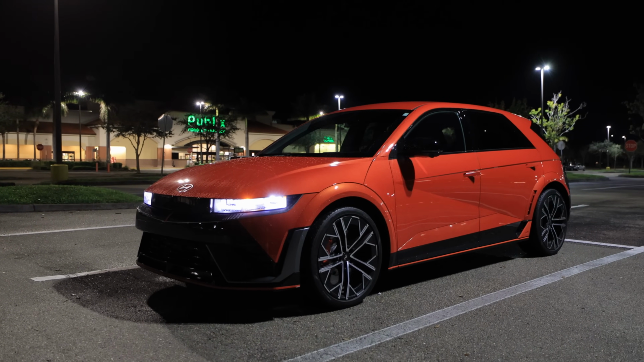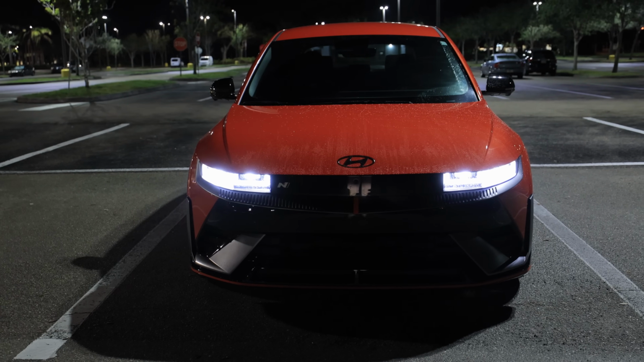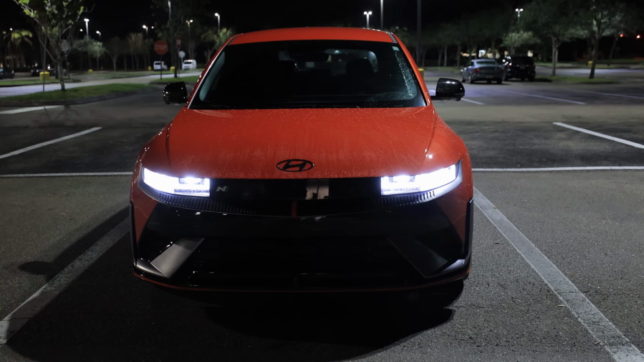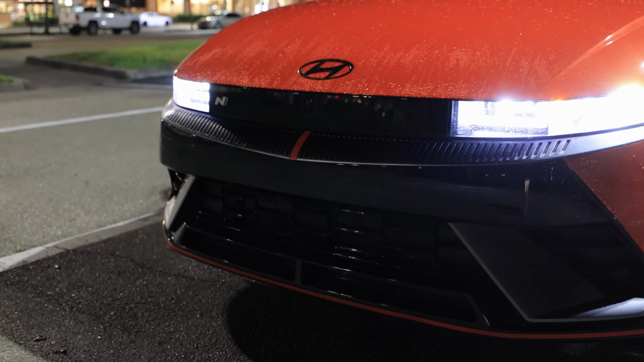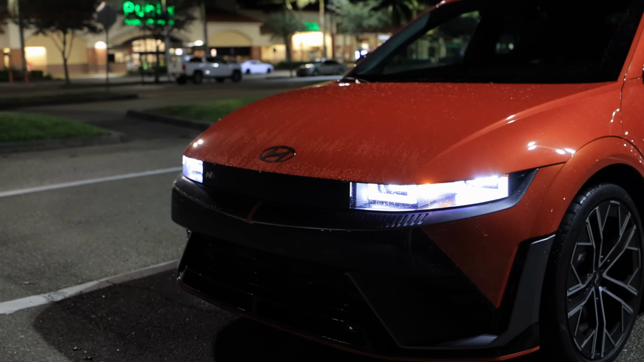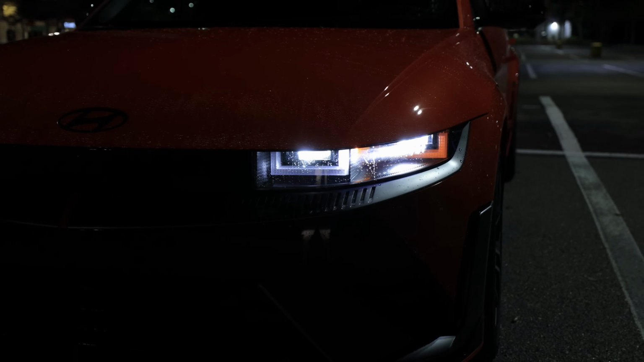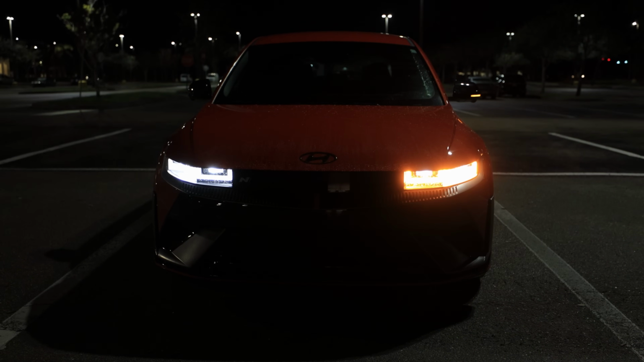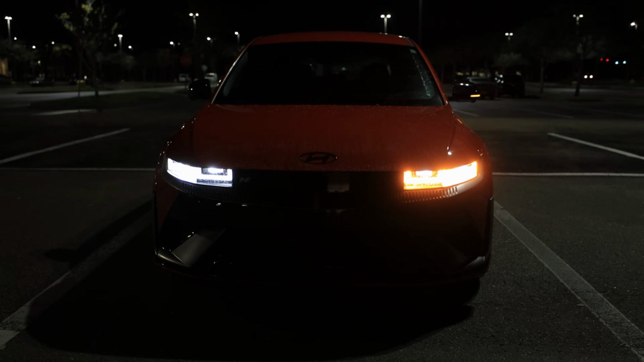Blacked out Hyundai logo. You got the N badge up front, looking fantastic. The really sporty front end. Boost the ISO so you guys can see that a little bit better. These headlights are pixelated. The daytime running lights, or should I say, are pixelated, and the headlights are inside those pixelated capsules. It's a gorgeous car.